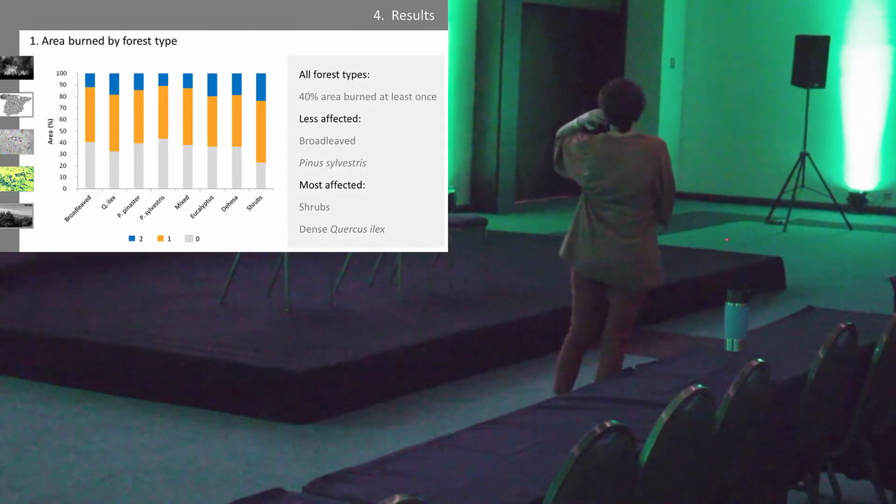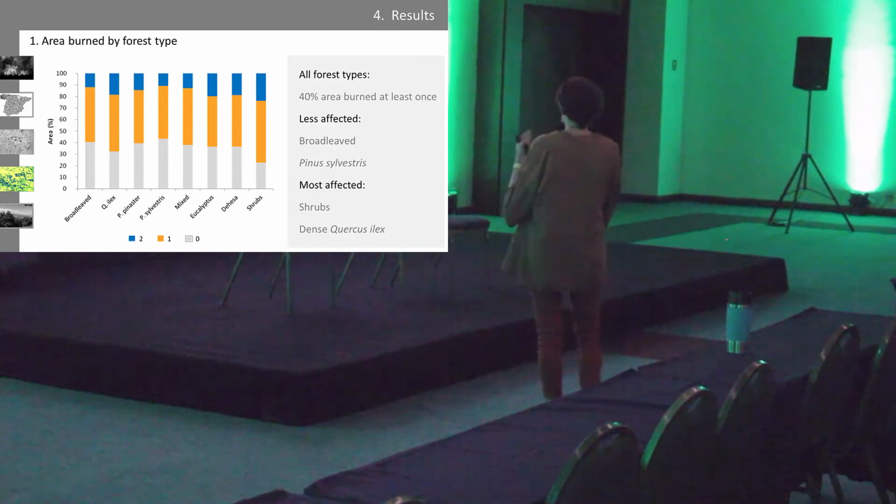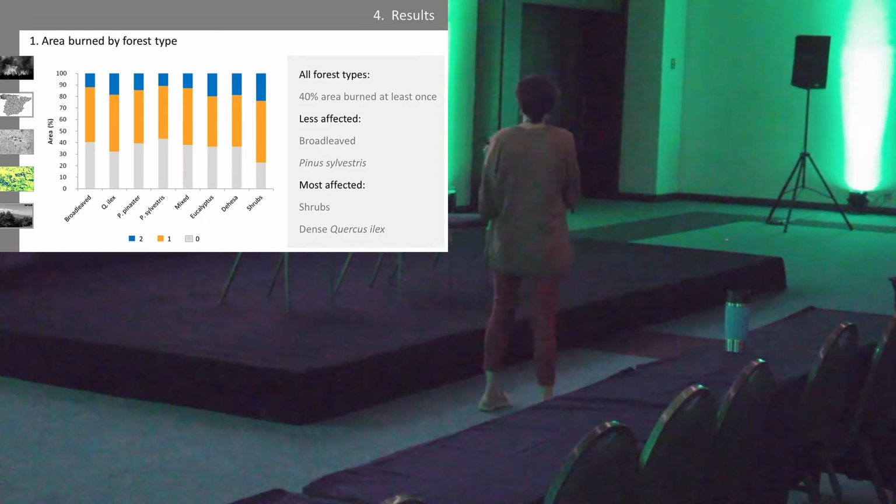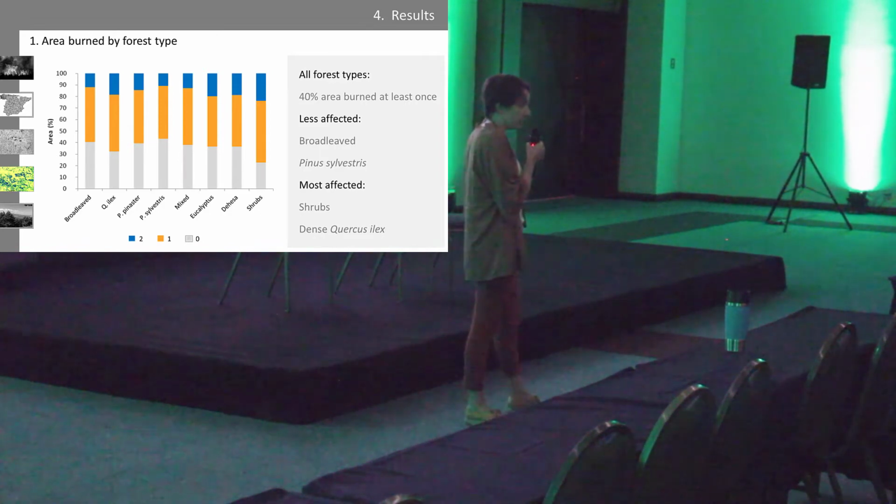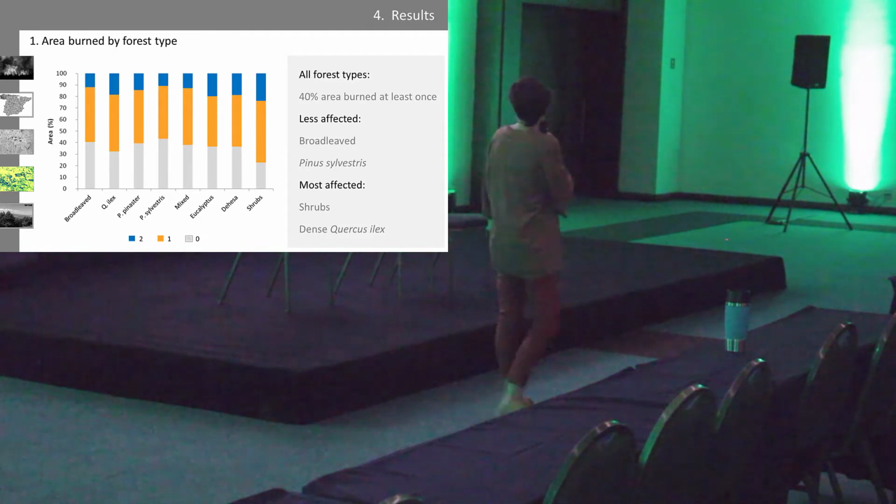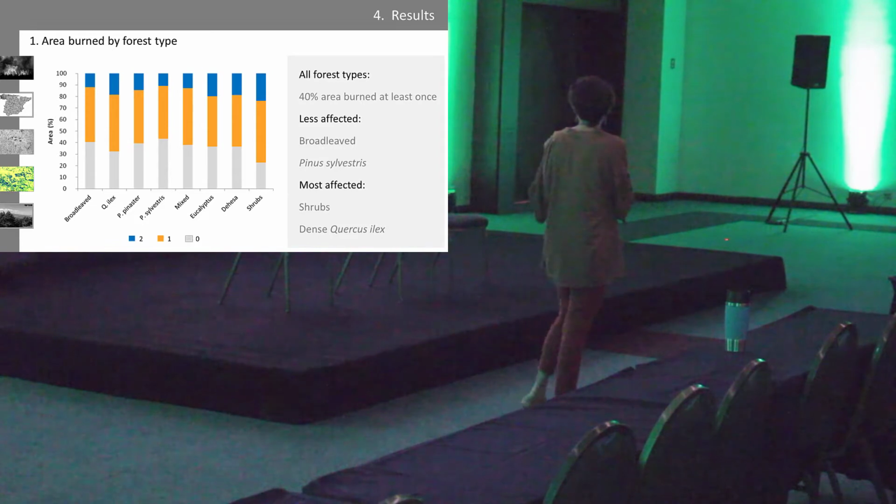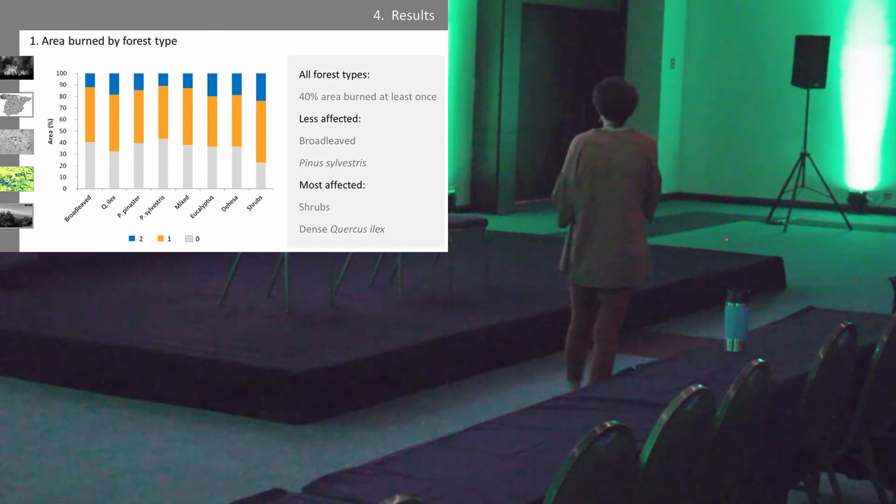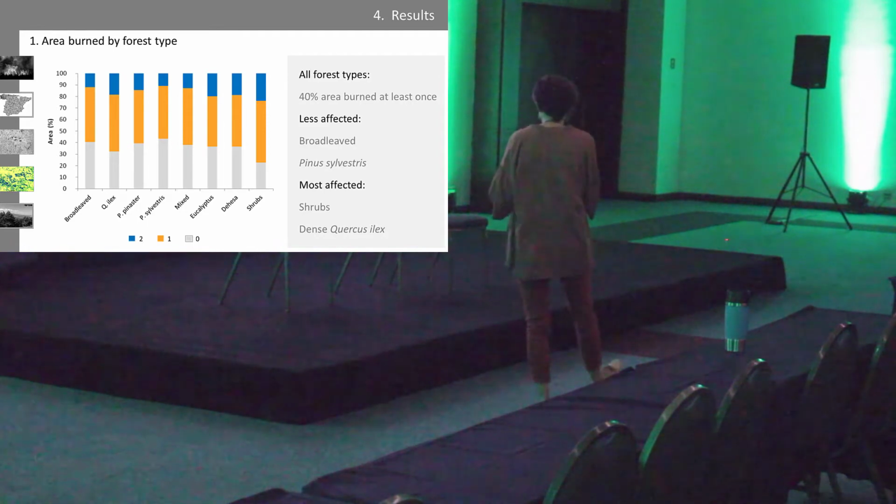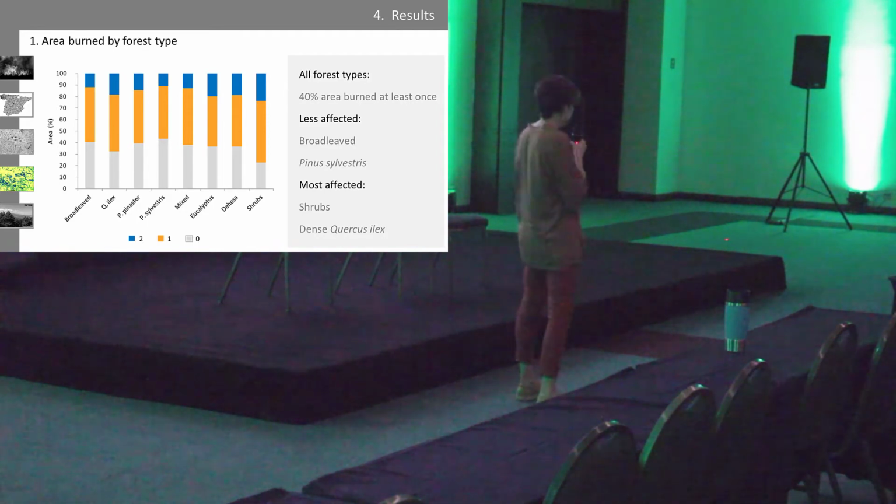So here, we have these first results. You can see all forest types were affected. Almost 40% of the area was burned at least once. The vegetation less affected was the broadleaf and the Pinus sylvestris forests, and the most affected were the shrubs and the dense Quercus ilex, evergreen broadleaf.